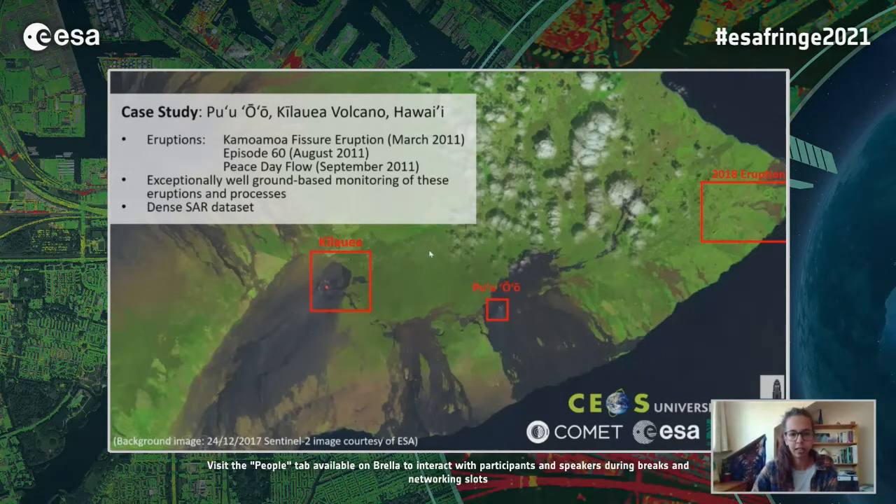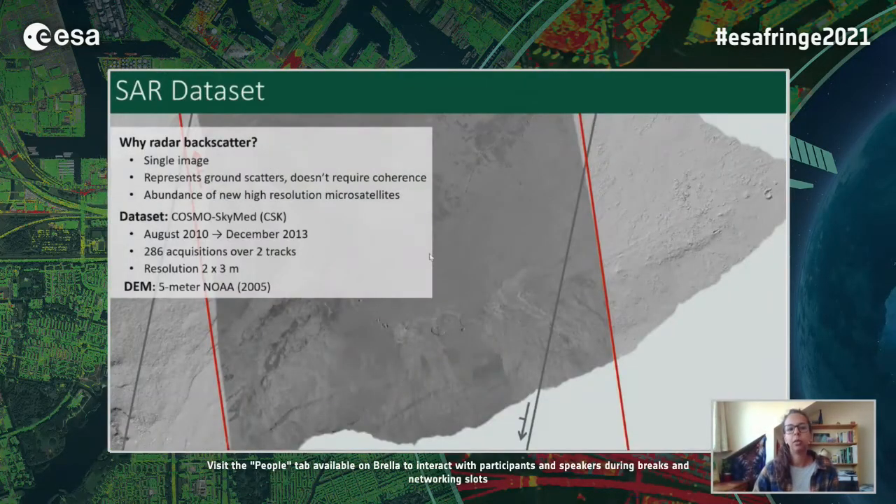So our SAR data set is a very dense data set, with just under 300 COSMO-SkyMed, so high resolution SAR images over 2 tracks, an ascending and descending one. And one of the reasons why we wanted to look at radar backscatter is that it has the advantage that it doesn't rely on multiple acquisitions. So you can look at a single image like this and gain an understanding of what is on the ground surface at this point in time, which can be very helpful in an eruption response kind of situation.